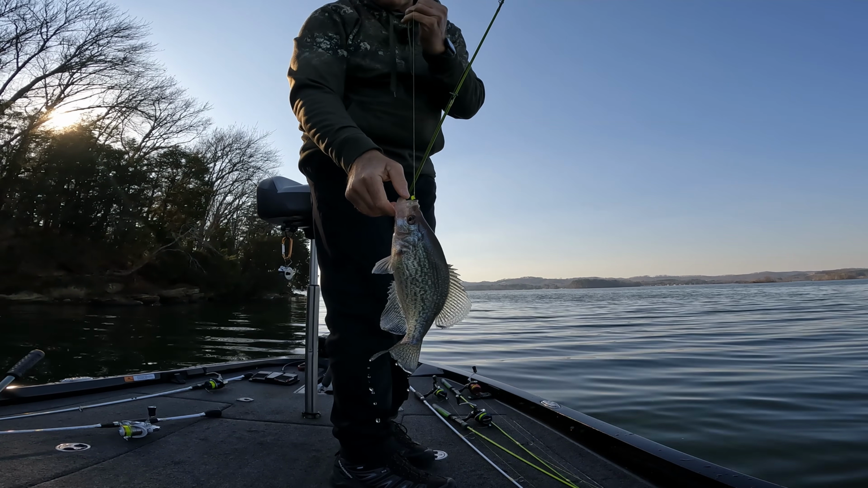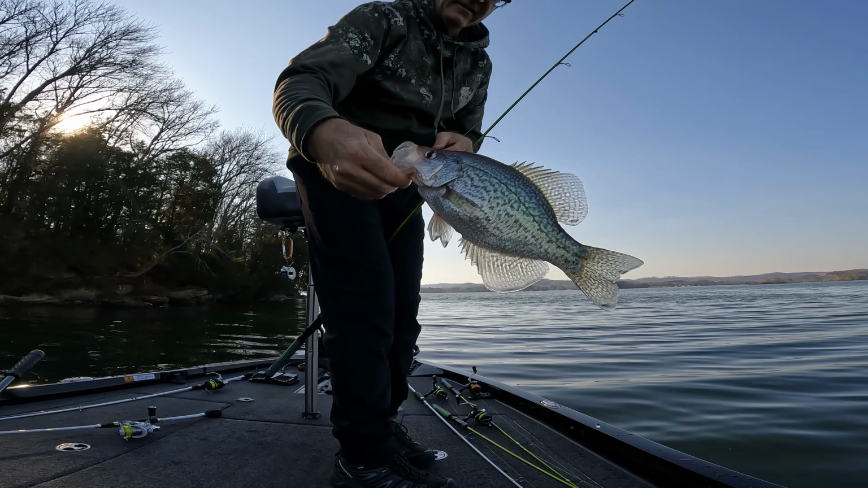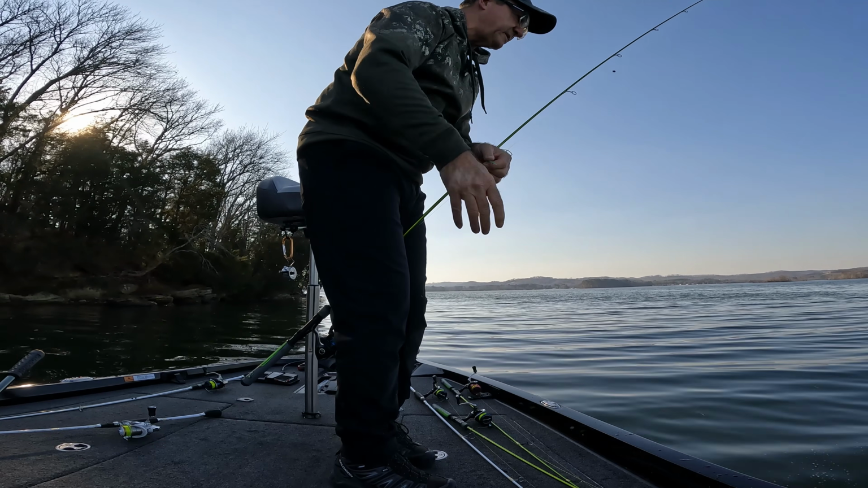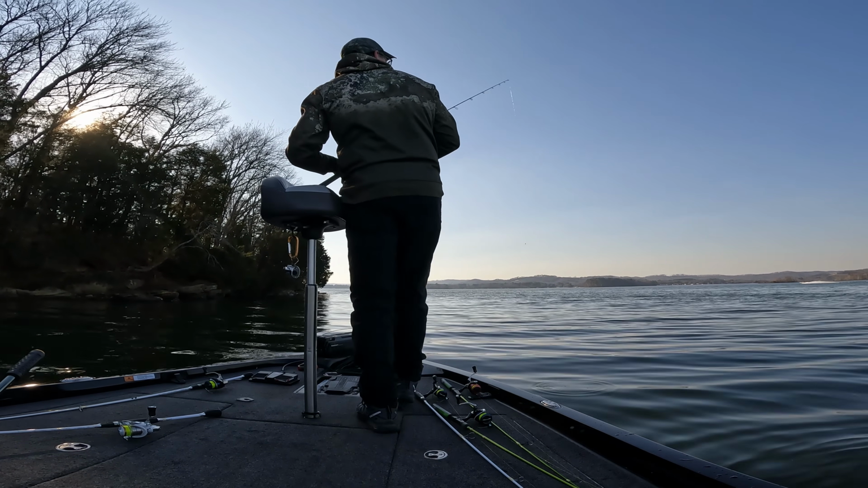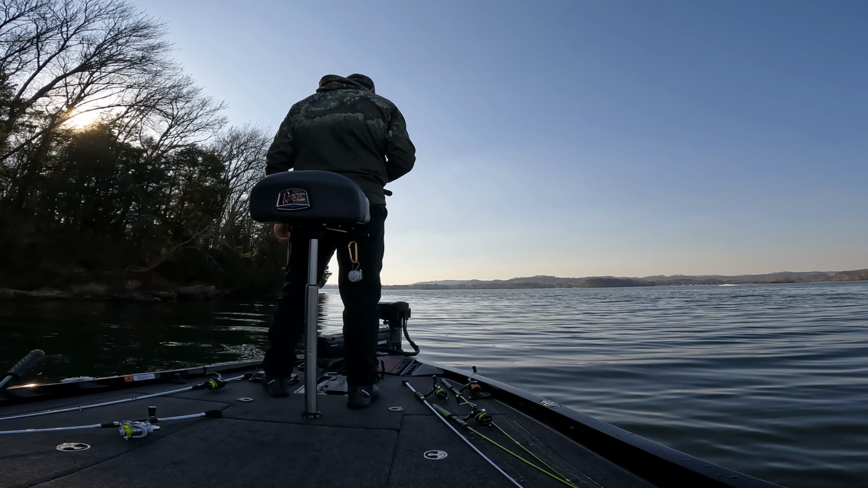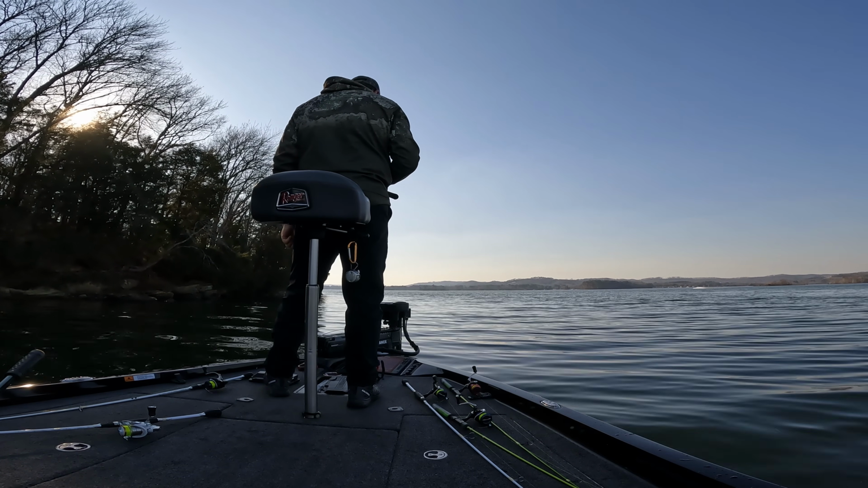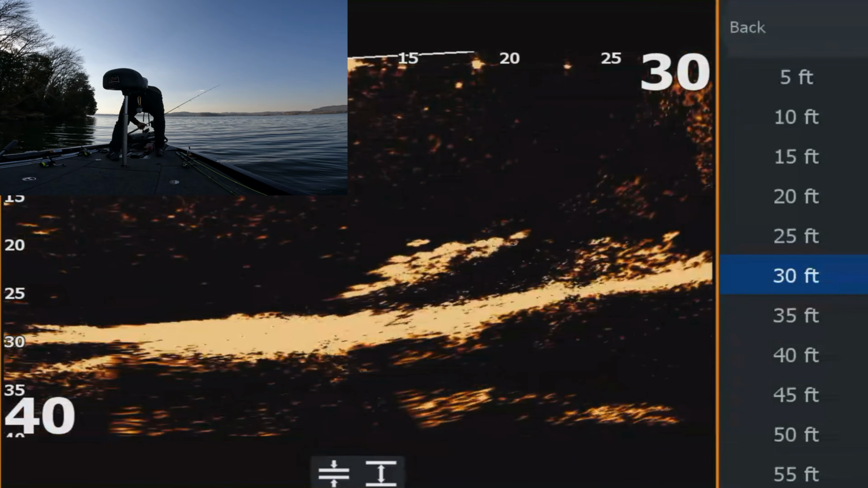There you go. These are not your 14, 15 inchers, but they sure are fun. We're gonna go look for some of those bigger ones here in a minute, because this is cool. Hard to pull yourself away from biting fish though. I'm going back to 40-40.